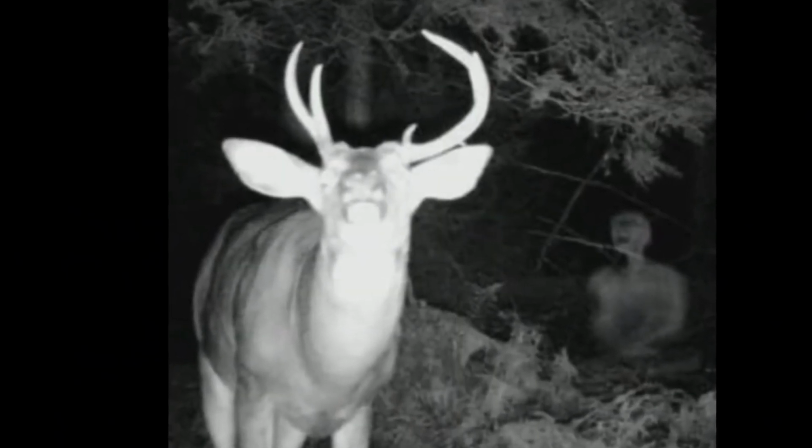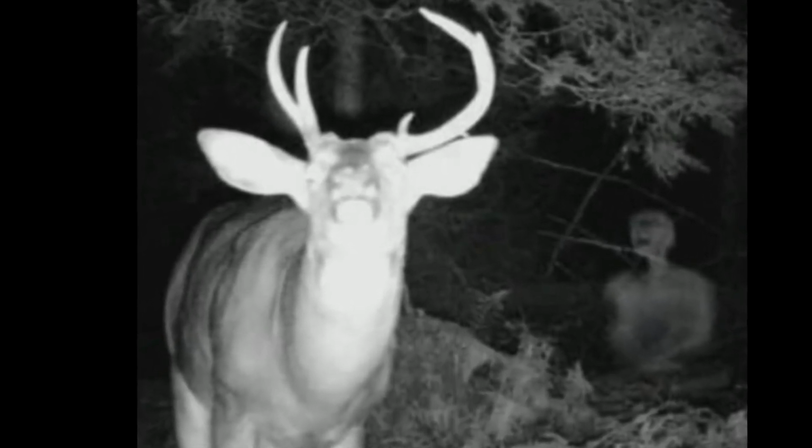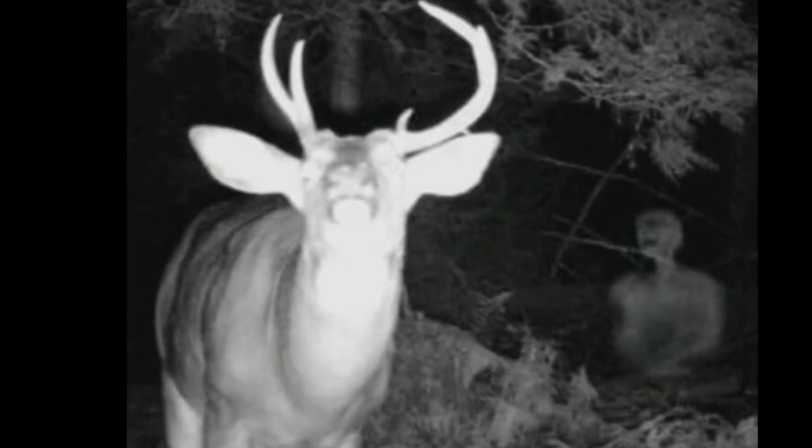There is little information about this photograph, leading to speculation that it might be fake. It depicts a deer illuminated by an infrared trail camera, but in the background, there is a chilling image of a spectral figure emerging from the ground, seemingly screaming. It's likely Photoshop, but if you have additional information about this photo, please share it in the comments below.